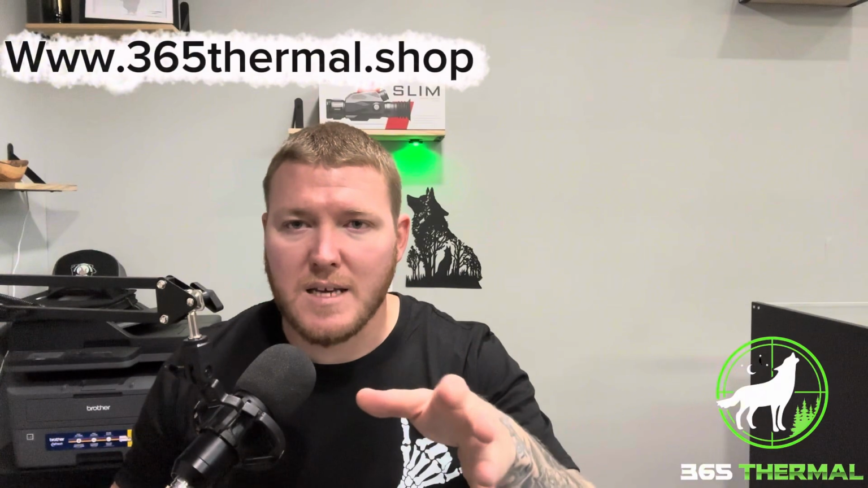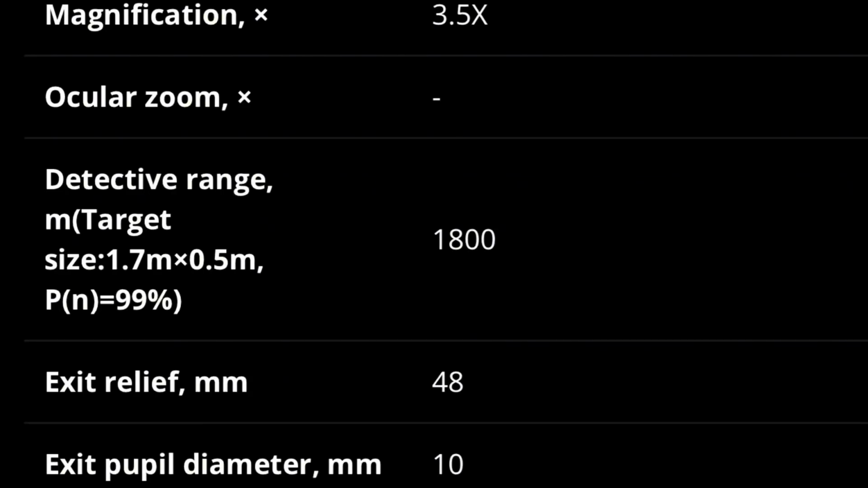Again, I already told you guys it has the 3.5 base mag that's going to give you more distance on a 384. That's why you often see 384s with a higher base mag than a 640. And just the way they're manufactured, it's easier to get that resolution on a lower base mag than it is a higher base mag as you move up. So, 1800 meter detection range, and that's again about a 6-foot target, so pretty much a human standing out there 1800 meters.